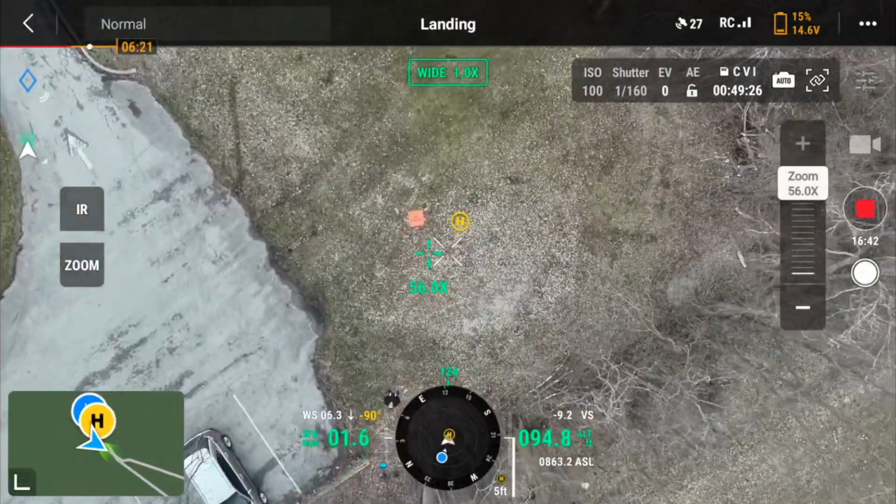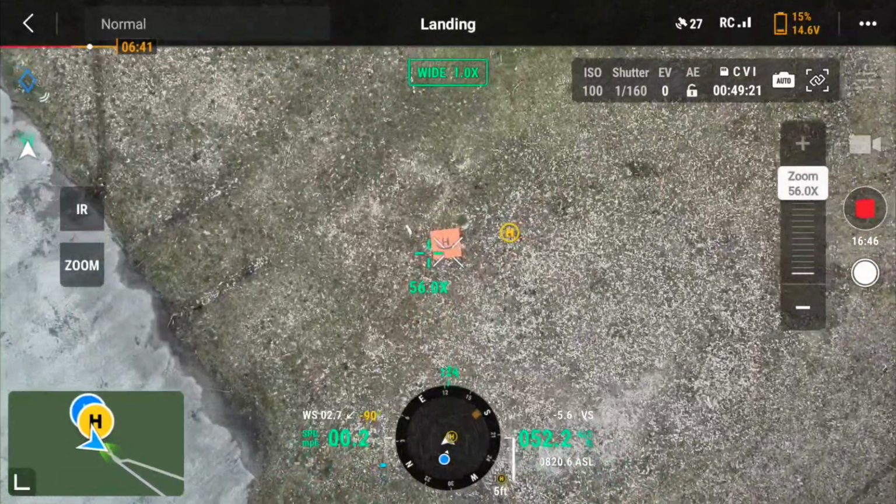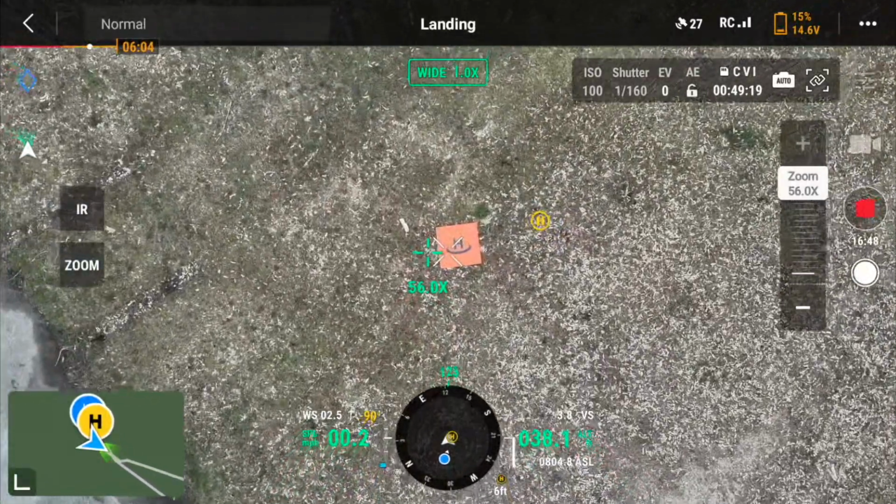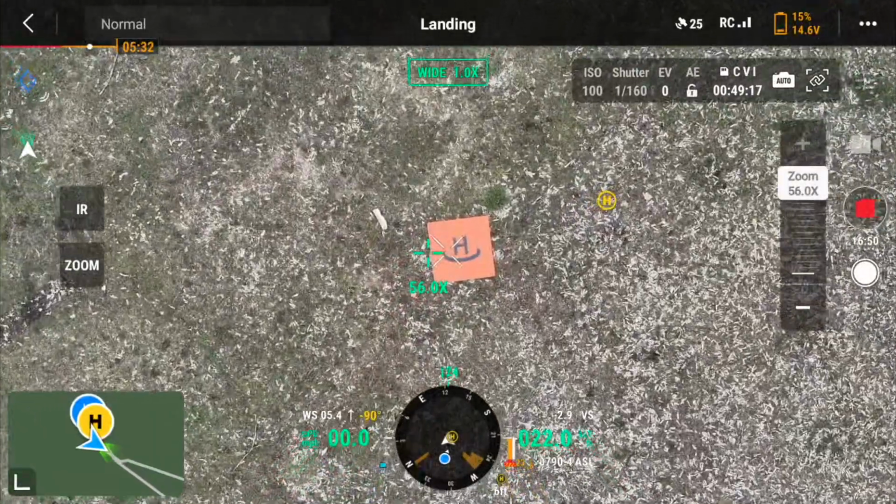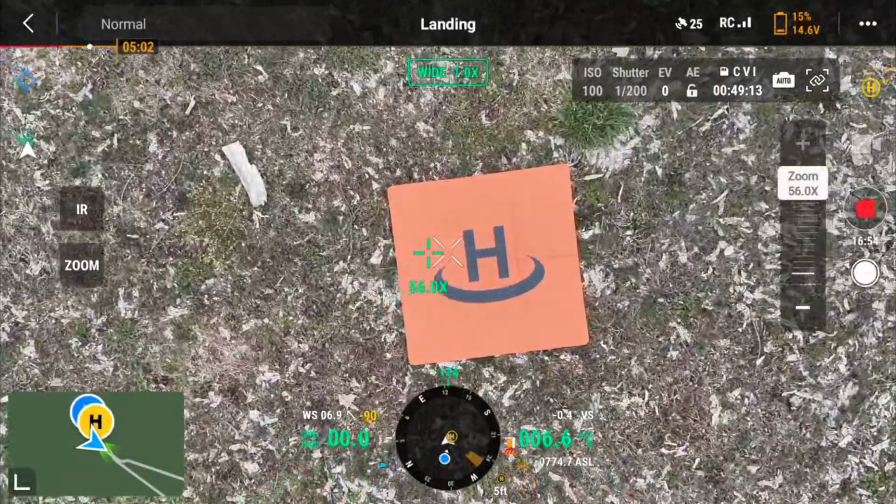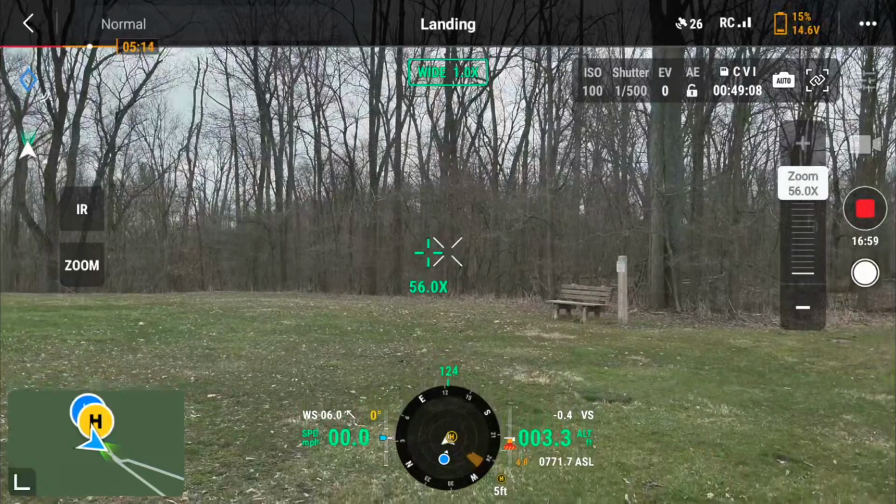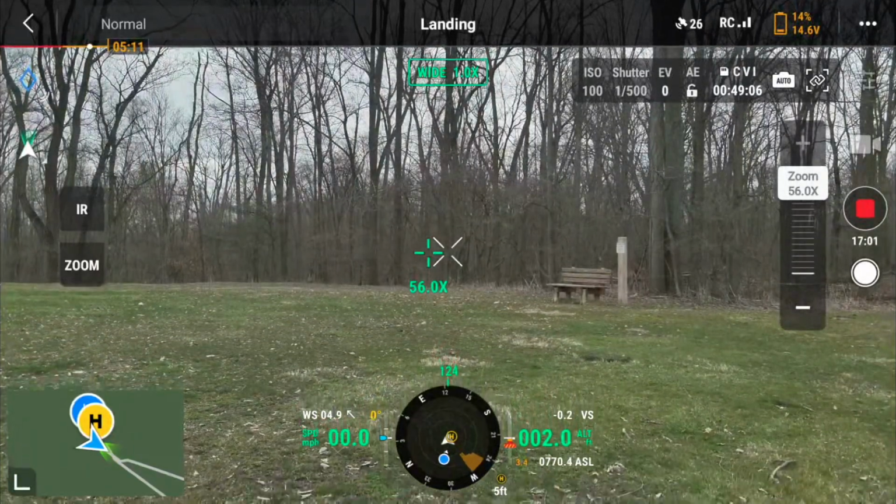Remember, it's 17-mile-an-hour winds, and this drone is going to come down unassisted right on top of that orange square. The orange square, I think, is 30 inches by 30 inches.